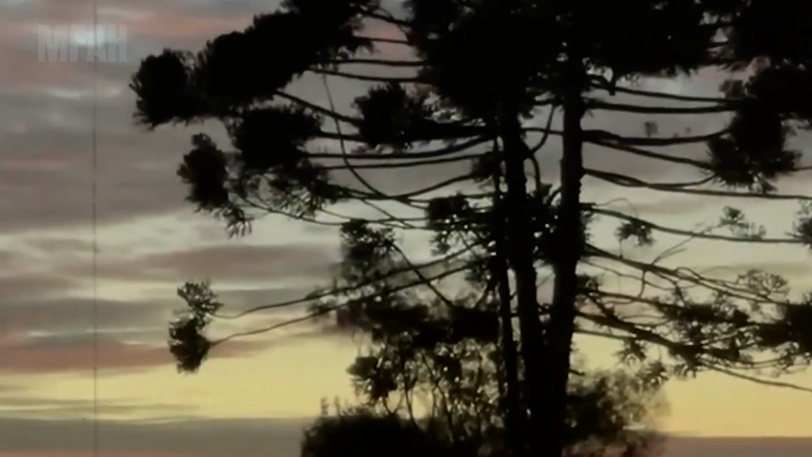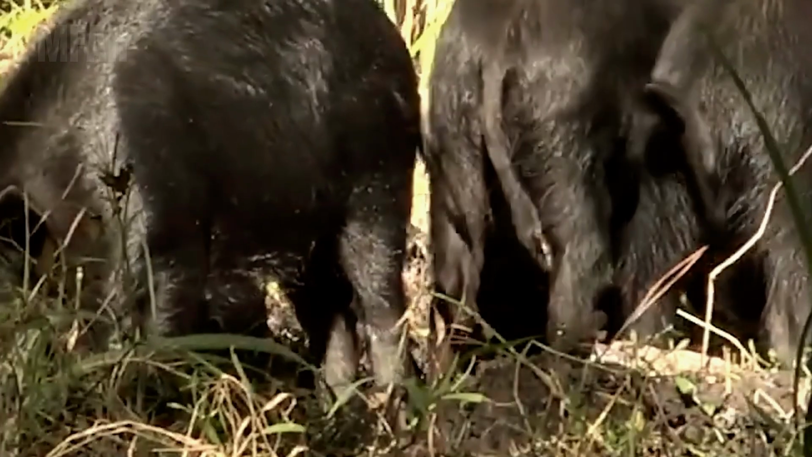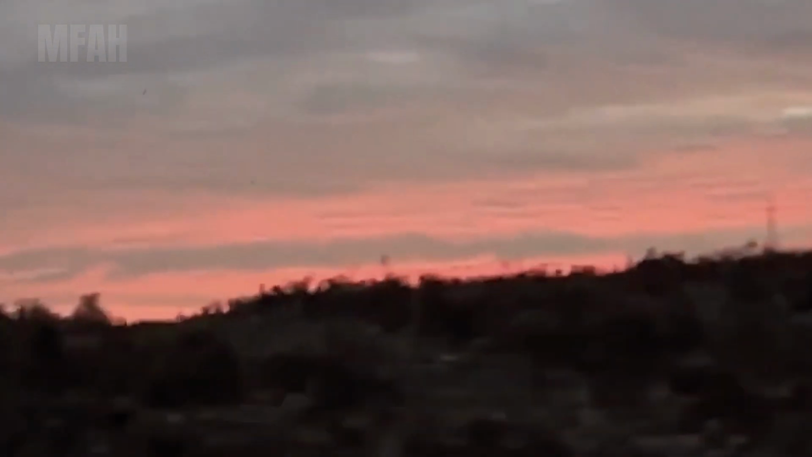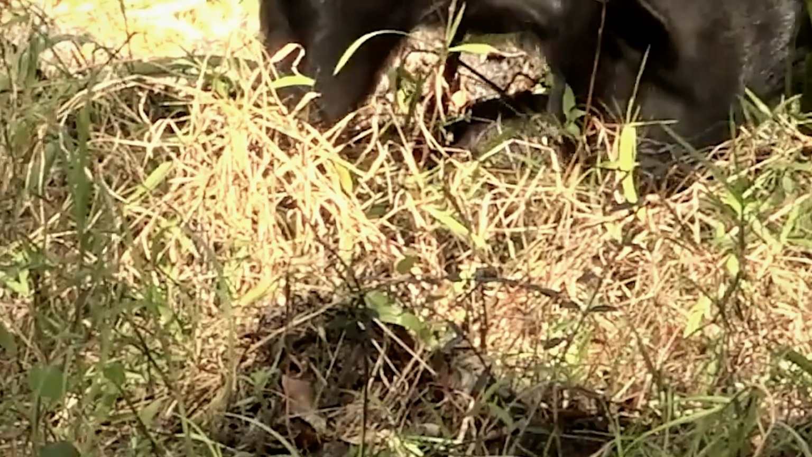Twenty wild hogs, one deadly swamp, and only one chance to end it all. The chase begins right here. Wild hogs are a farmer's worst nightmare in America. They don't just destroy crops, they tear up entire ecosystems. From cornfields to irrigation systems, dirt roads to livestock pens, nothing is safe.